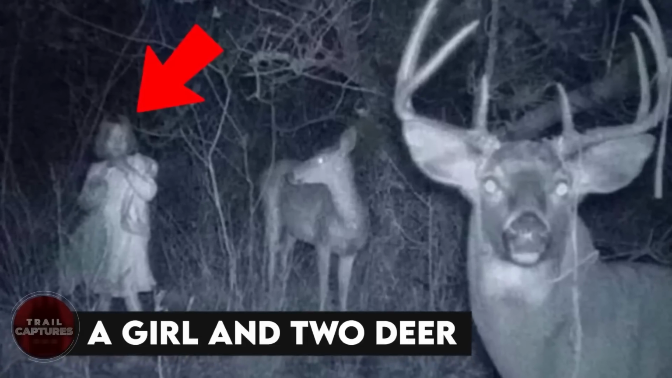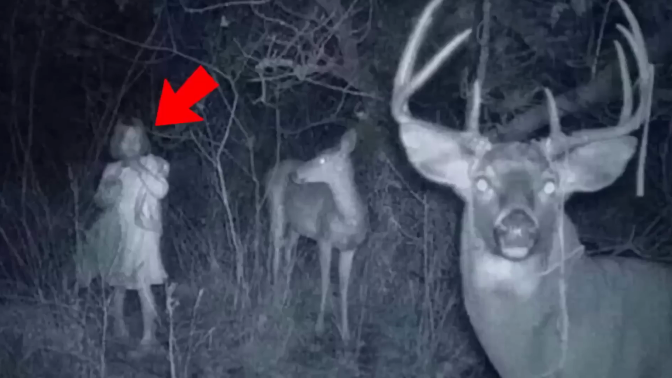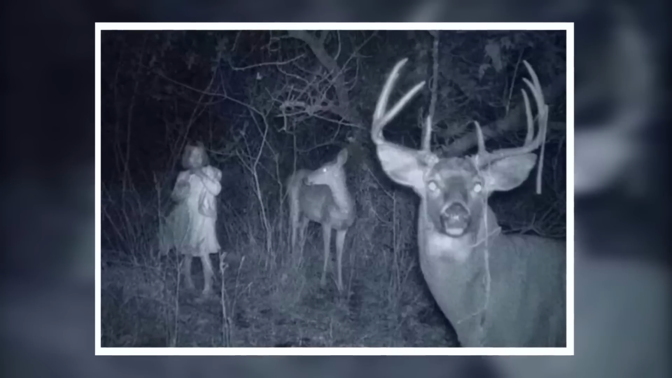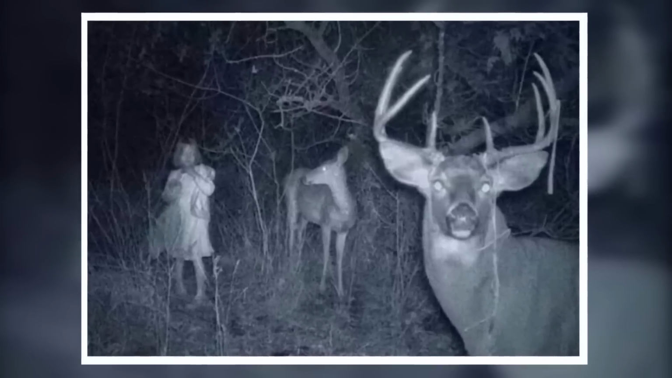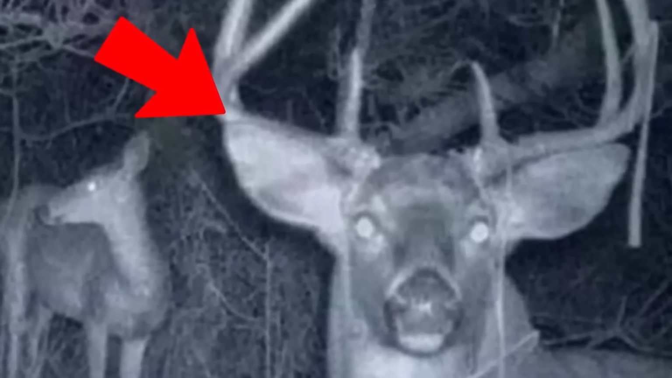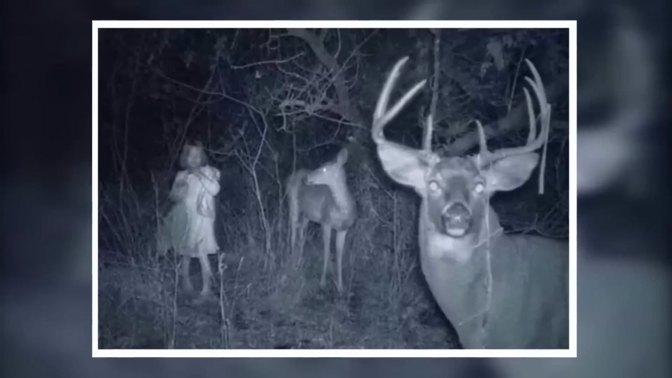A girl and 2 deer. Deep in the jungle unfolds a heart-wrenching scene. Just look at the scared girl standing close to 2 deer. One deer looks straight into the eyes of the girl with curiosity. It raises the question of what possible secret can these 2 share? Or maybe the deer are considering the girl to be prey. Meanwhile, the other deer locks eyes with the camera, as if acknowledging its presence, drawing us into the world.